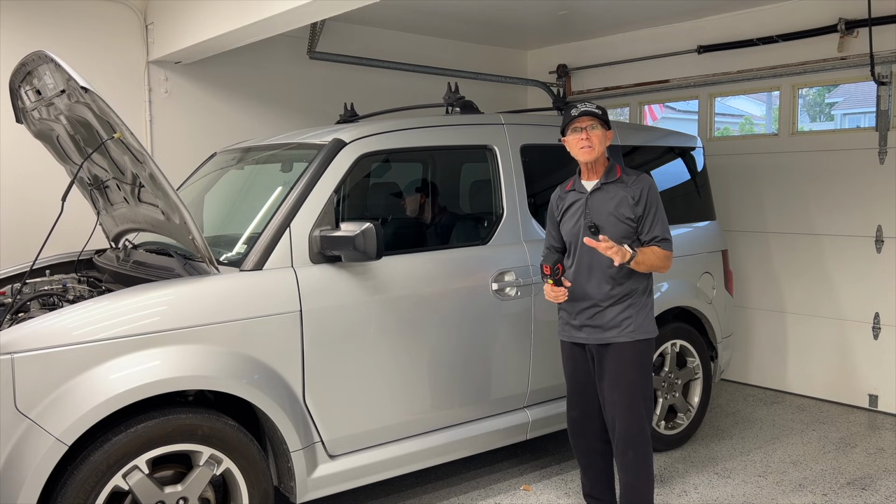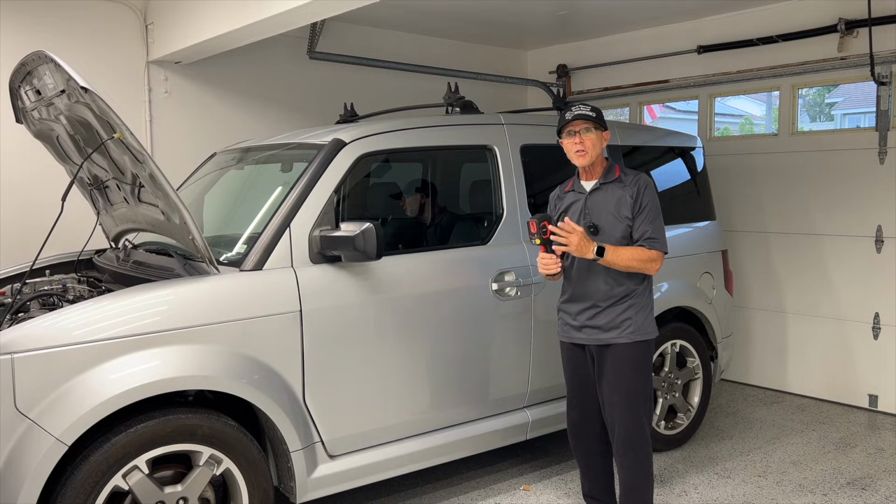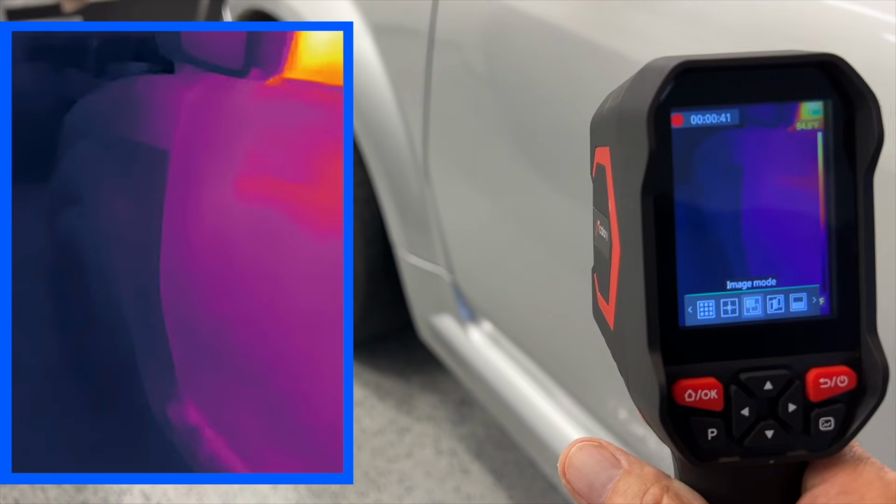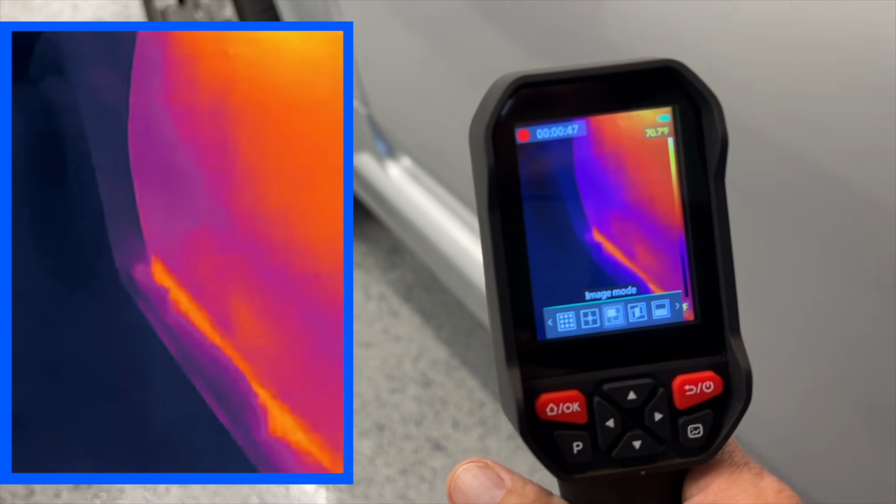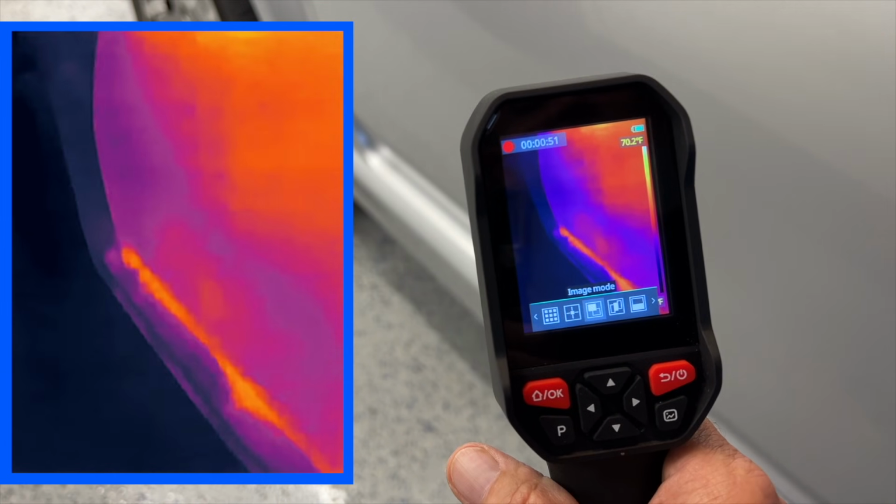If you have air leaks or water leaks in your car, warm your car up, turn on the heater full blast, and use your thermal imaging camera to find anywhere that hot air is escaping. Follow the seams on your car. Look down here. So there's my hot spot, so that's where hot air is leaking.